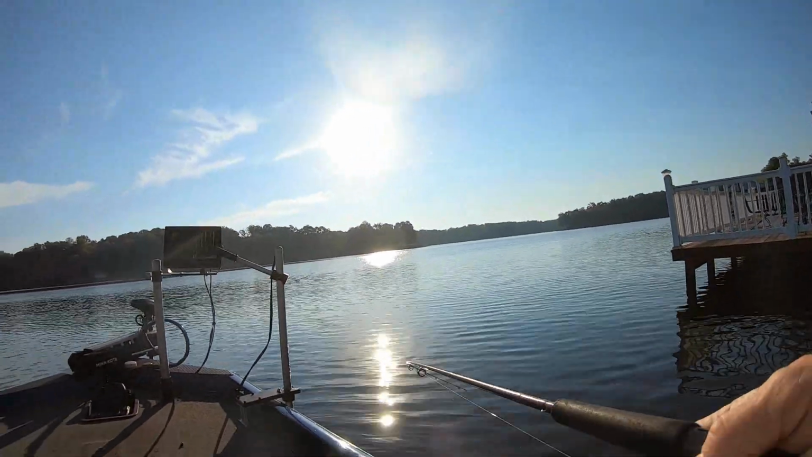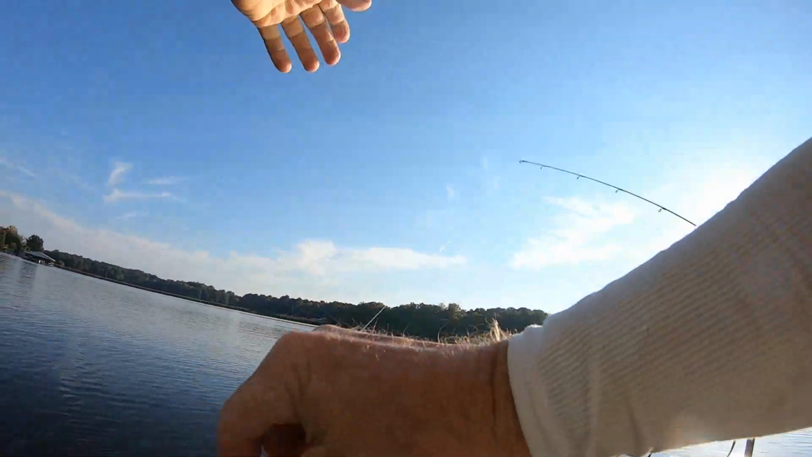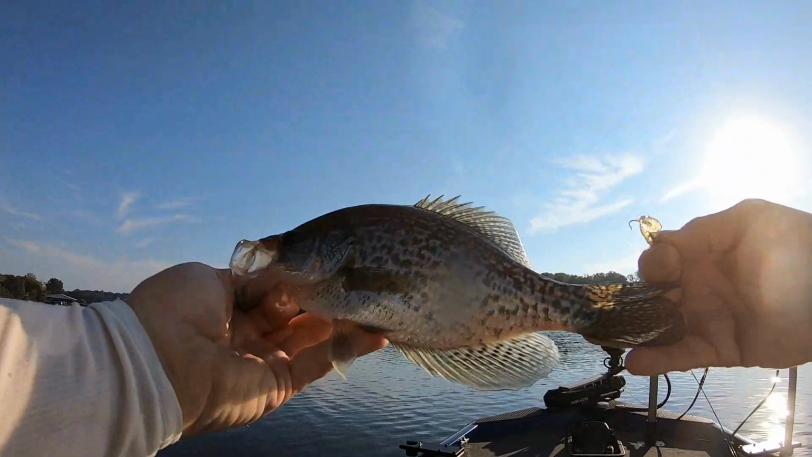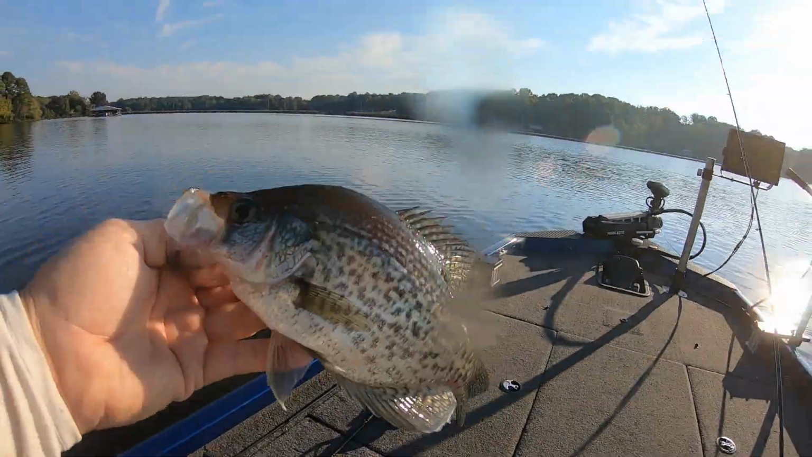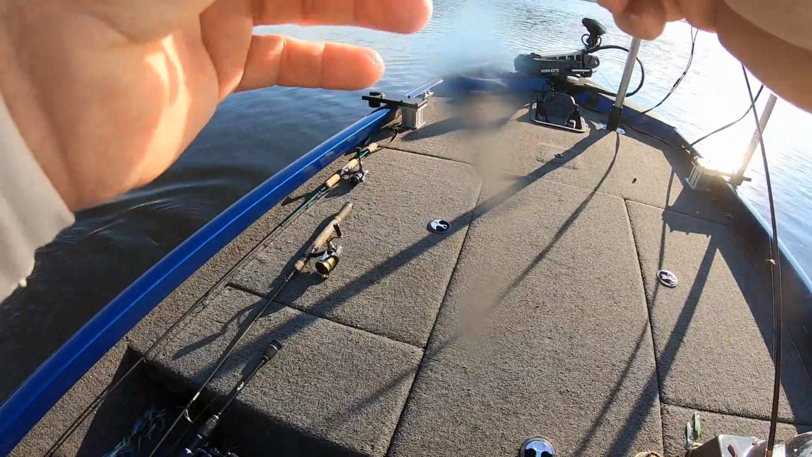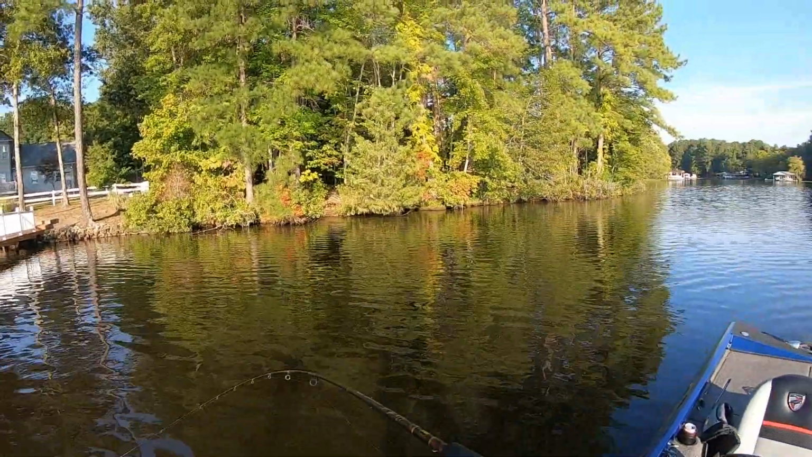Decent fish here. That's a nice fish. Nice fish. Now this is on the flash color. Bam. That's a nice fish there, guys. About 11.5. All right, make sure y'all recording. I said make sure you're charging. Bam.